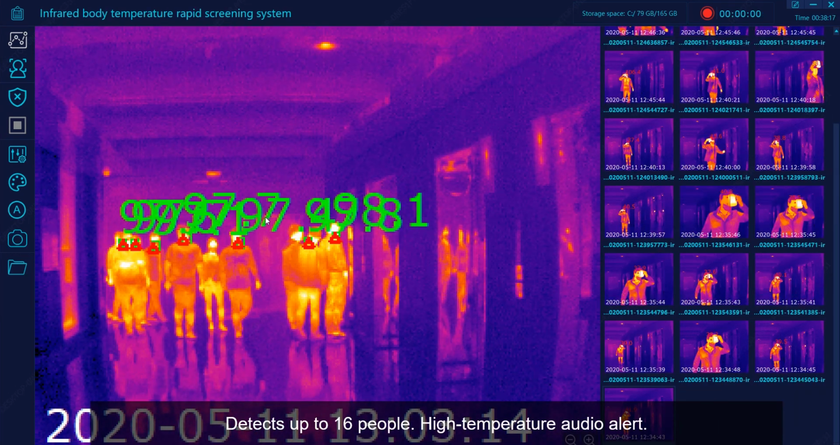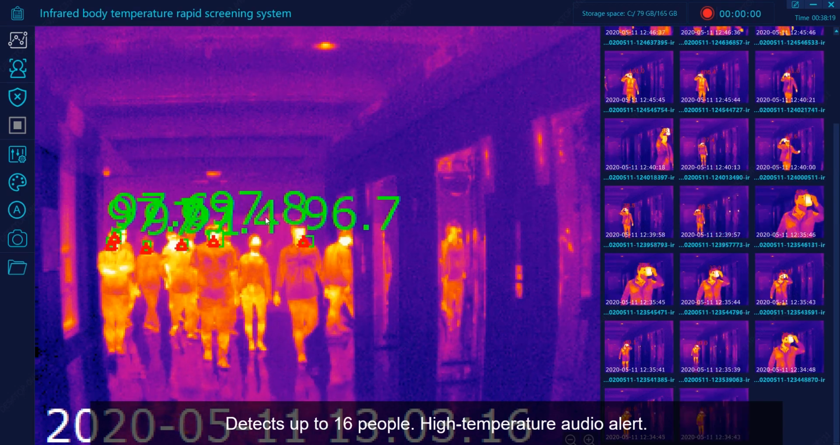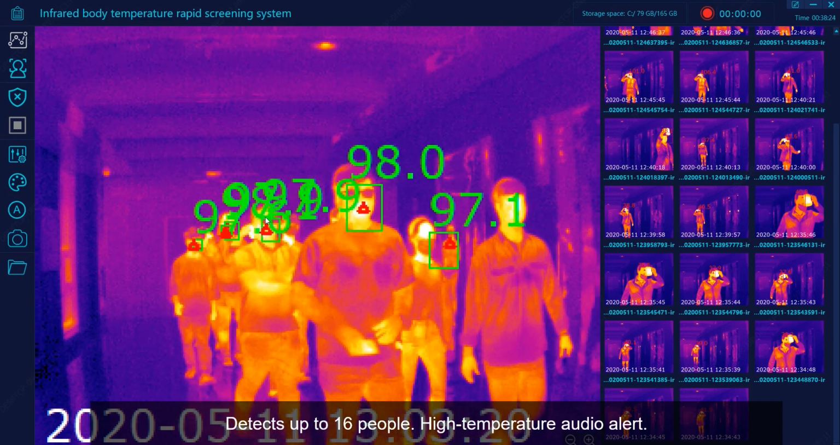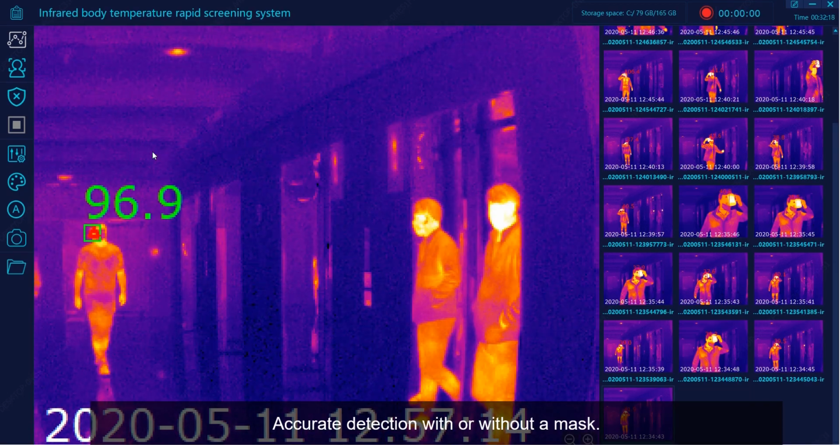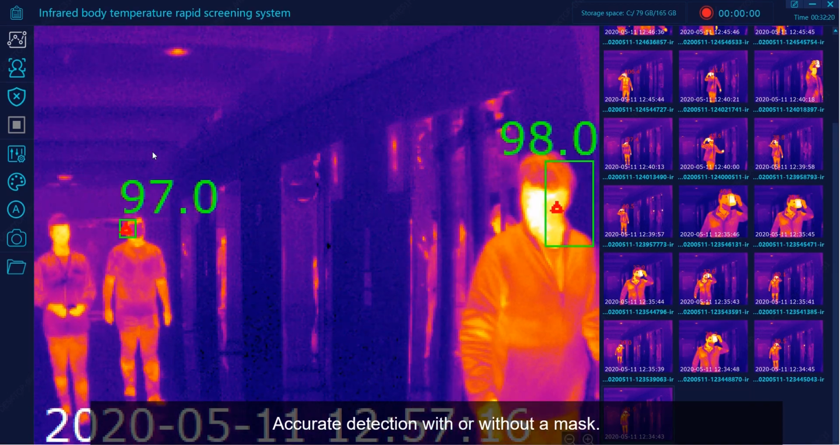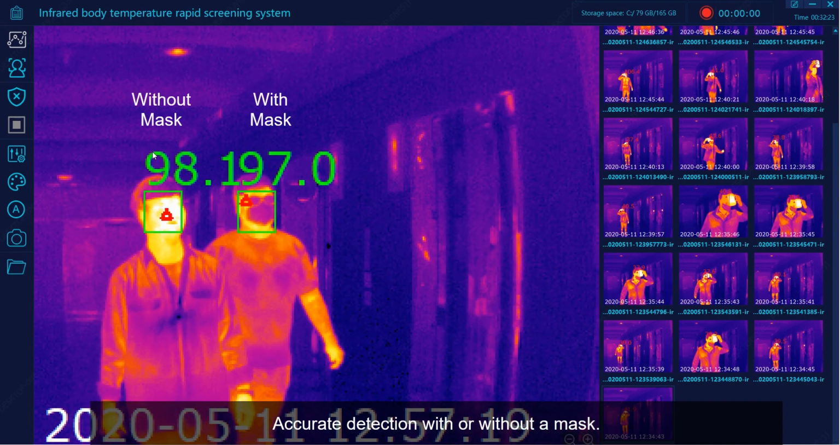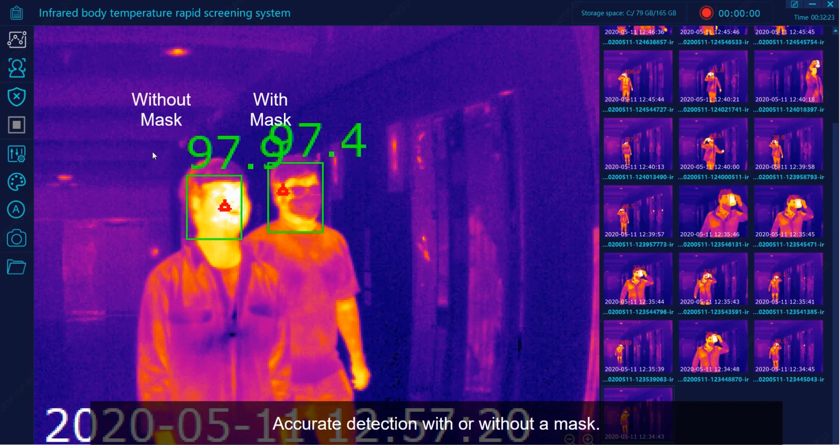The system can detect up to 16 people, and you can send audible alert in real time. You can also detect a person with the face mask or without it, and measure the temperature on a person's face accurately.